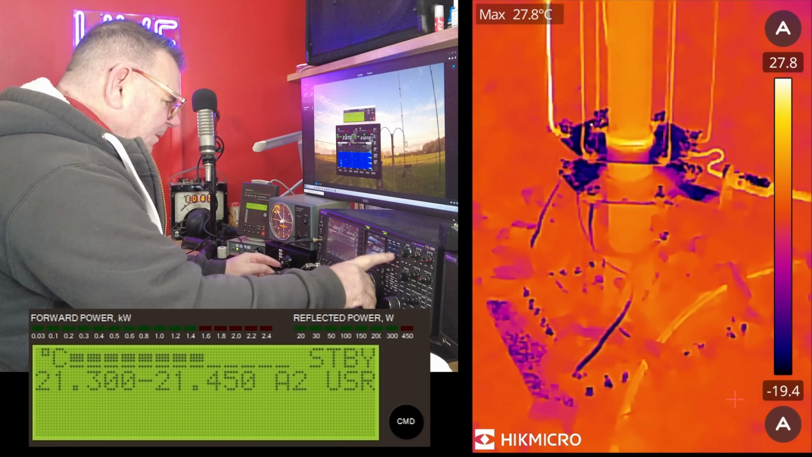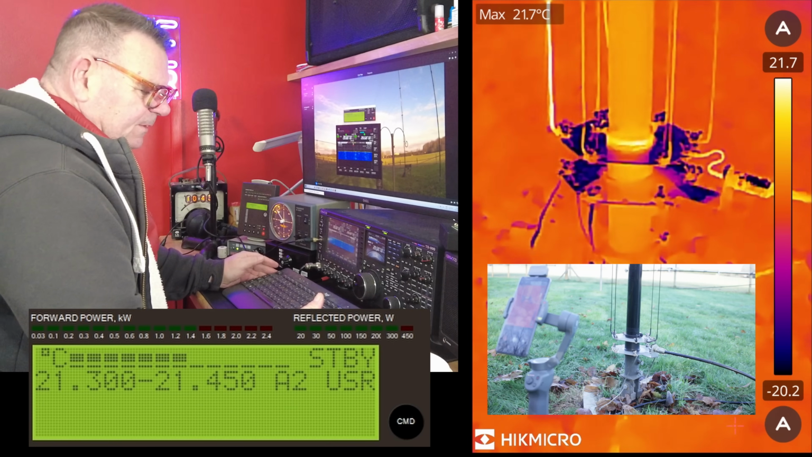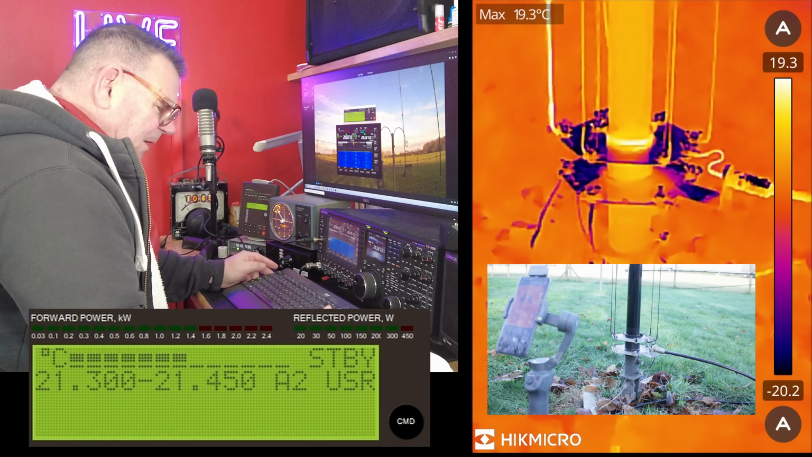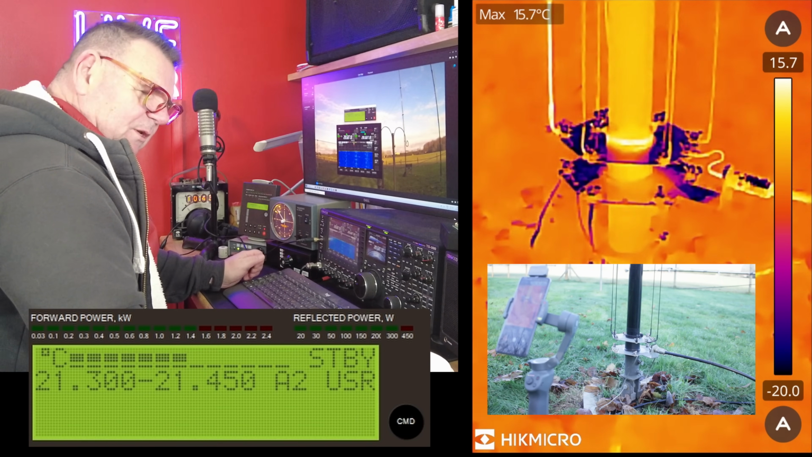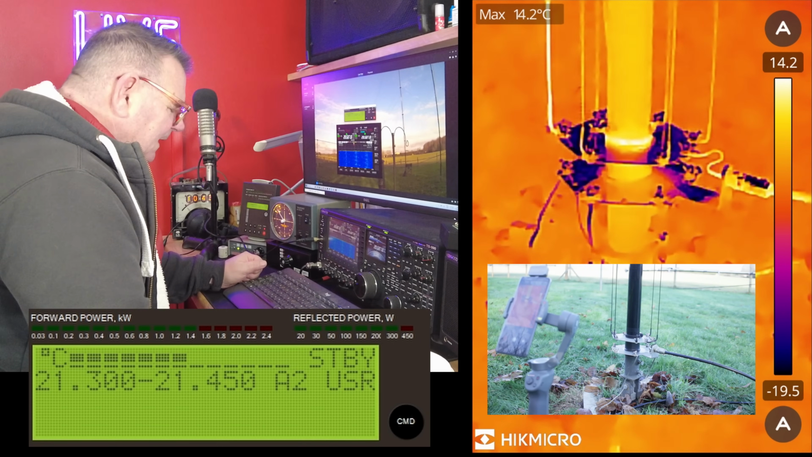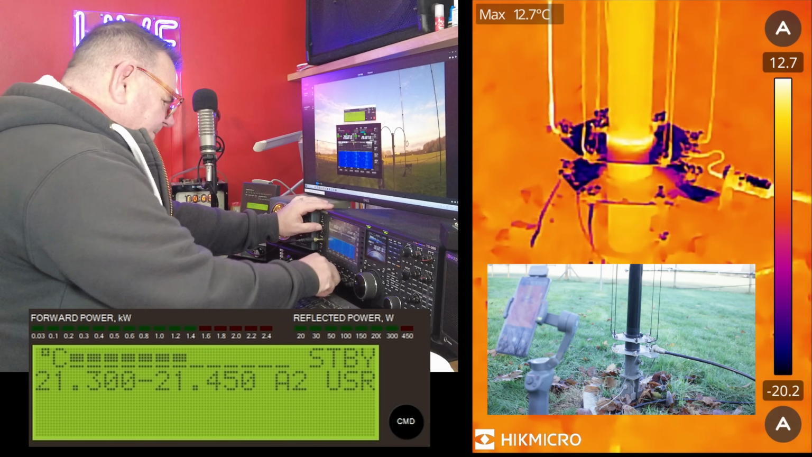I've just been thinking we will do one more blast. It's getting on for 2 dB loss here. So if we go full power on 10 meter band, as much as the amp will do, I'll still be within my license conditions at the feed point. So let's blast that now.